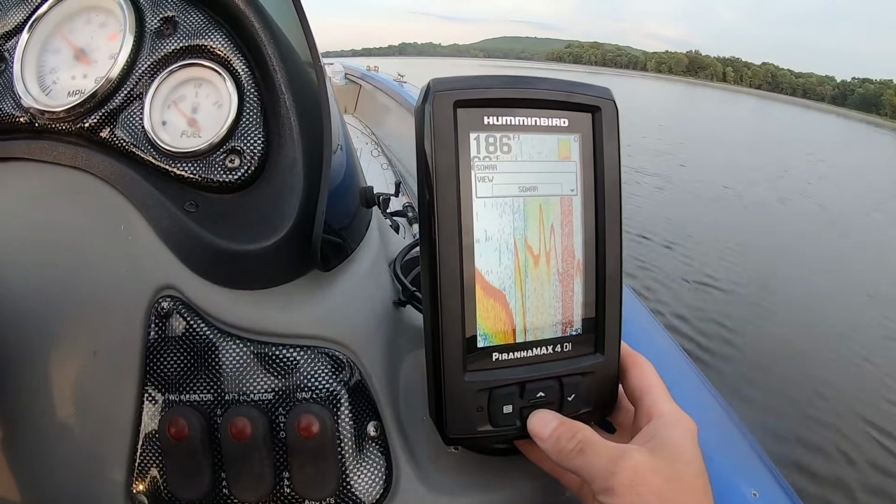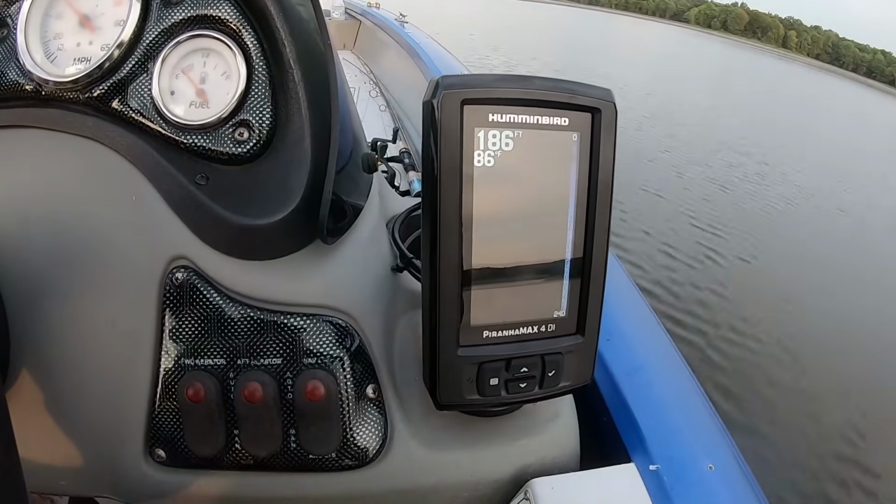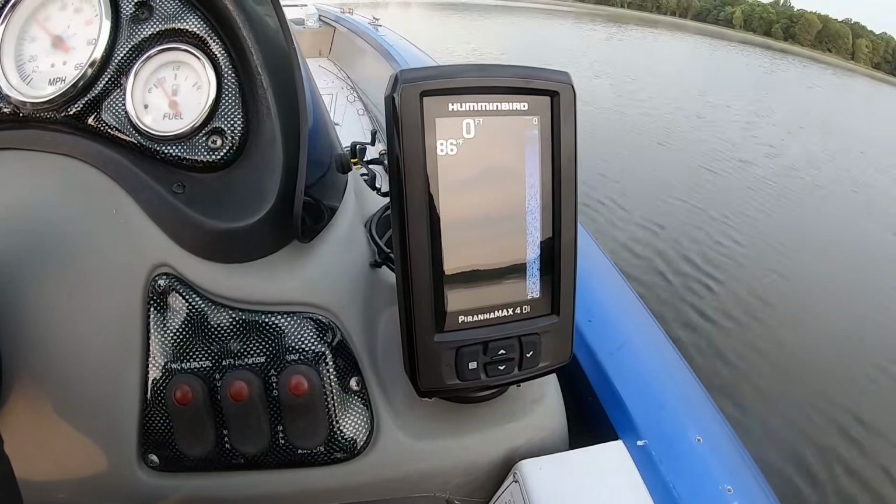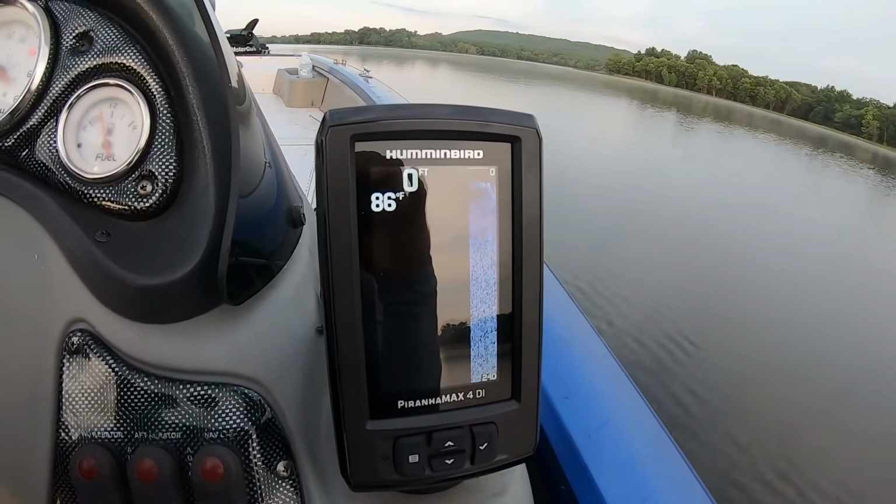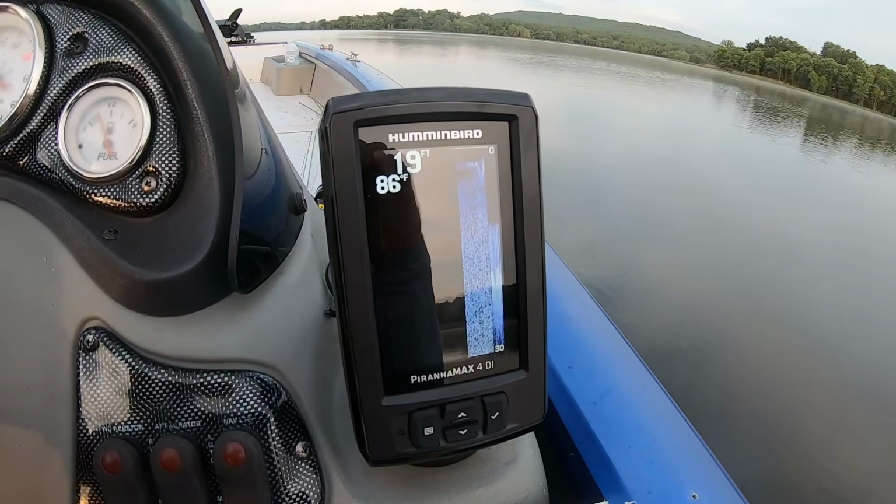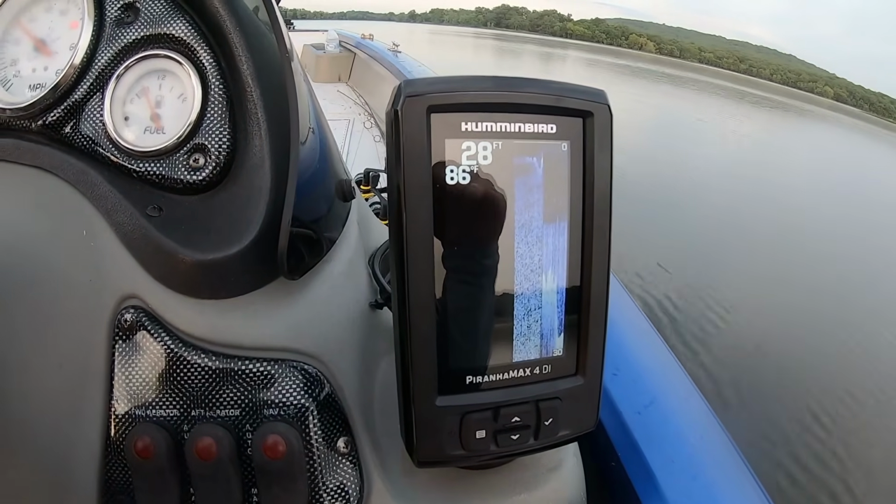So I switched it to down imaging right here, 186 feet. It's not 186 feet beneath me. It's around 28, 29 feet right there, right where I'm riding. 0 feet, and then it just went out. And this only happened when my boat was 30 to 31 miles per hour and higher or faster.